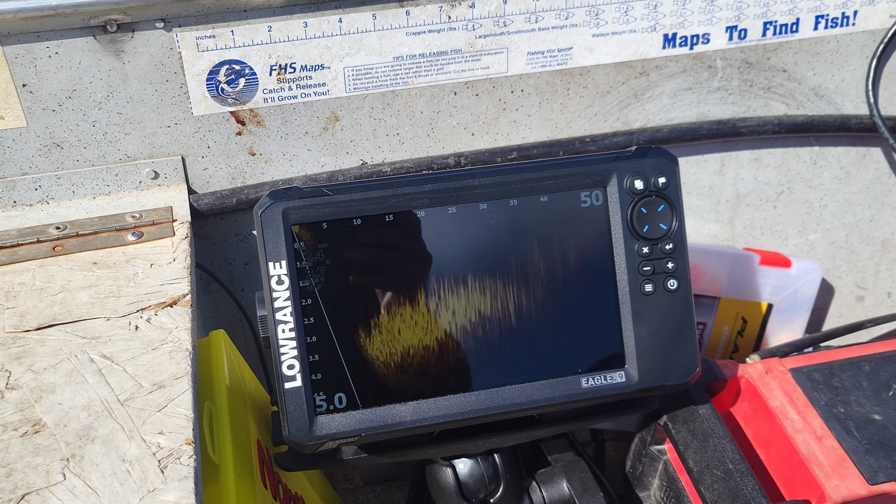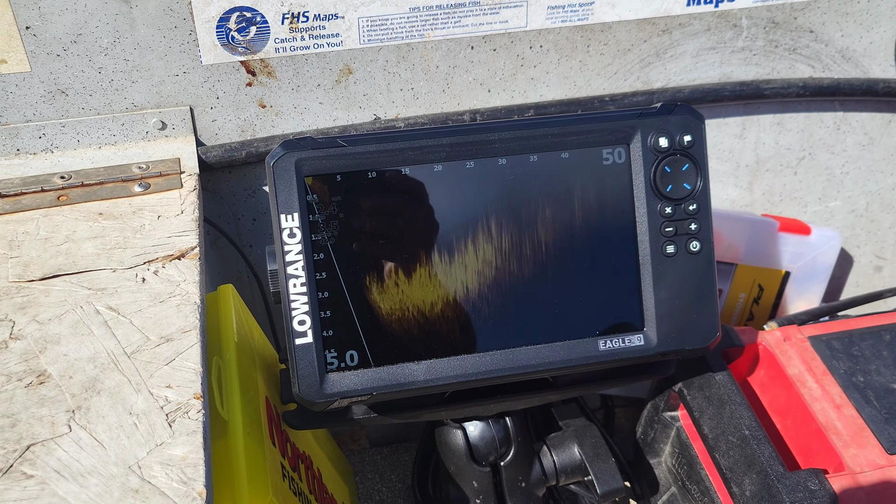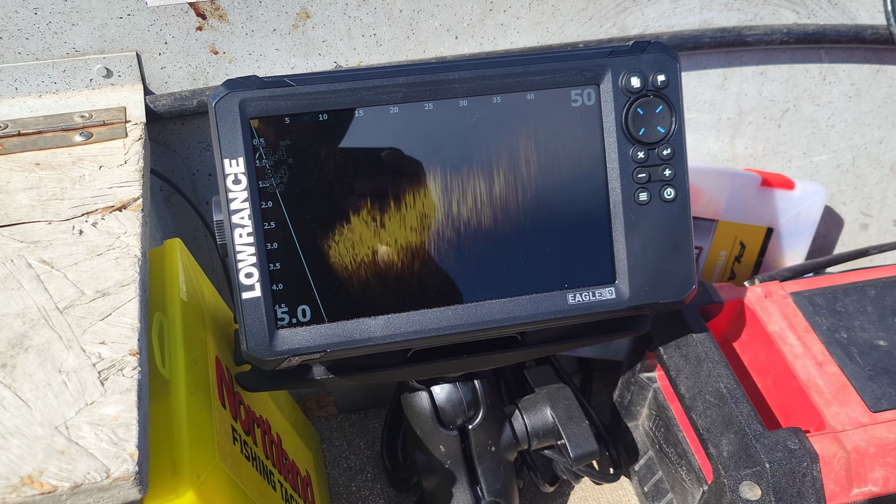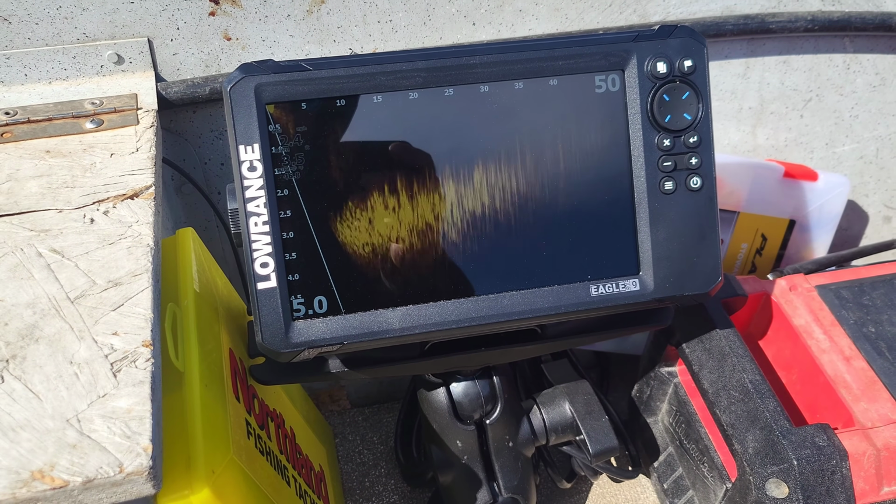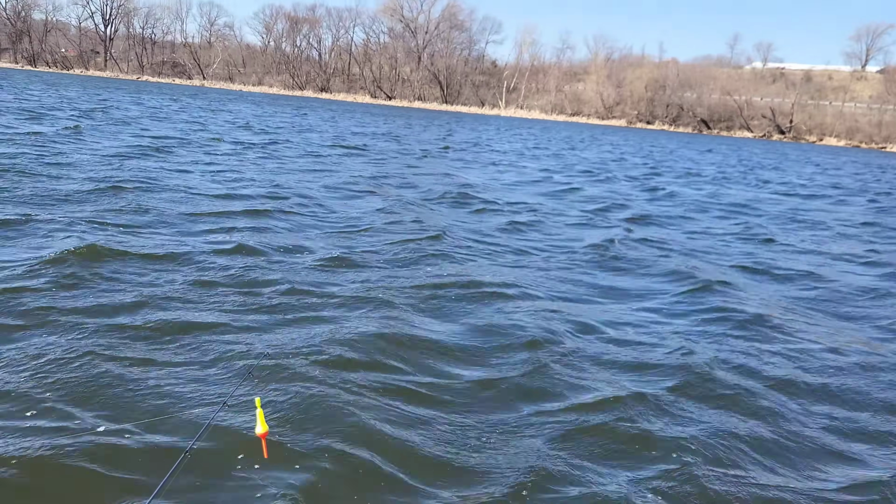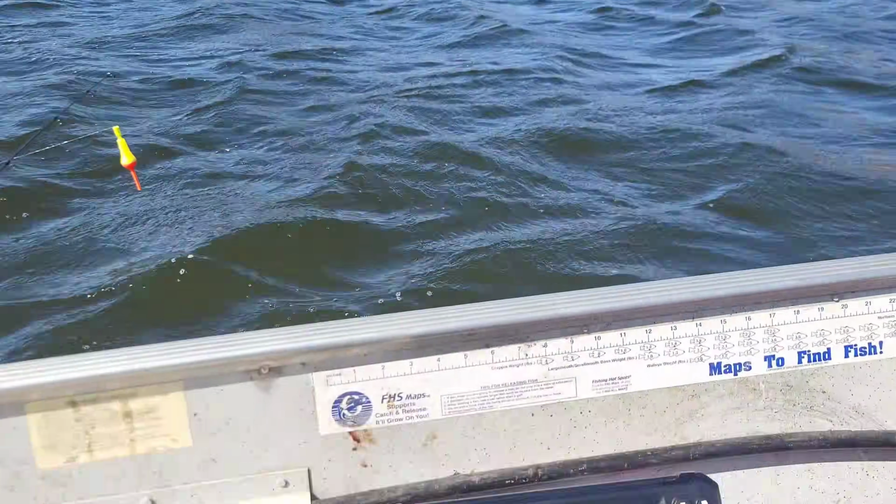I am back. I'm so excited. So here's my Eagle Eye 9. There's my forward-facing sonar. Well, I got a tripod here, and I'm going along the shoreline here looking for fish.